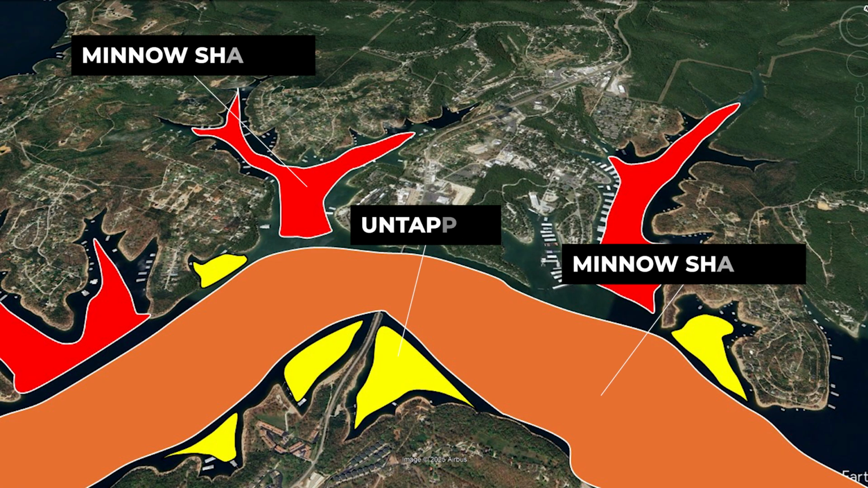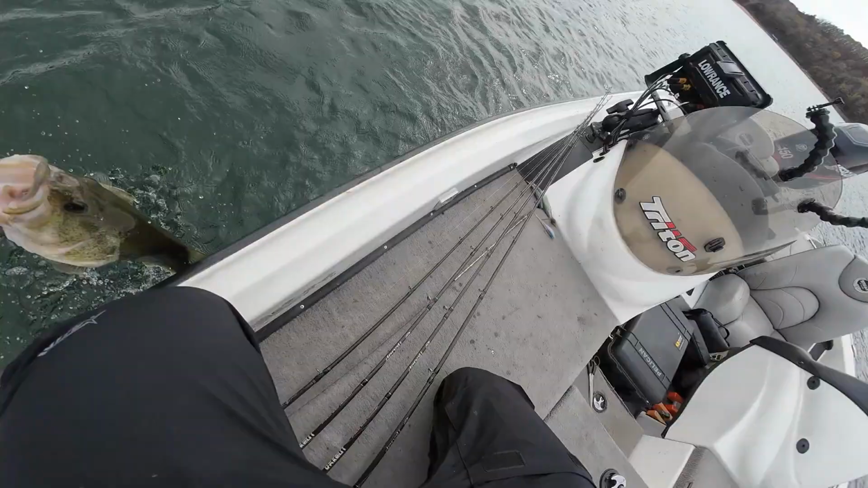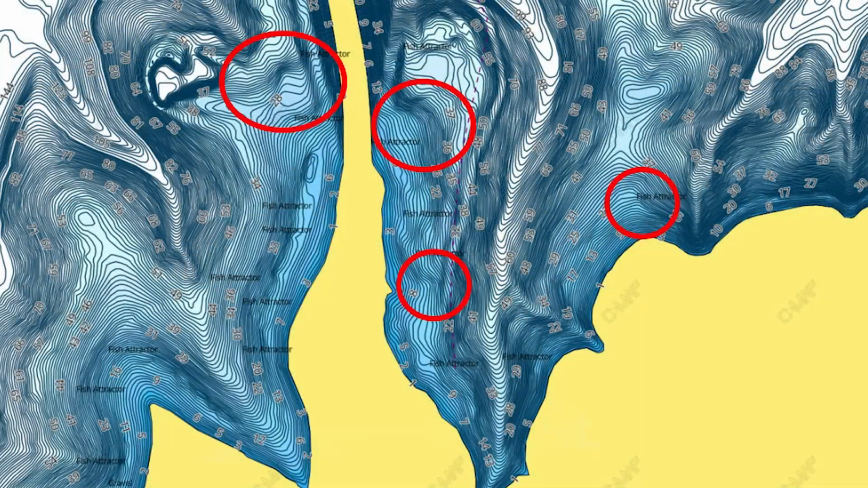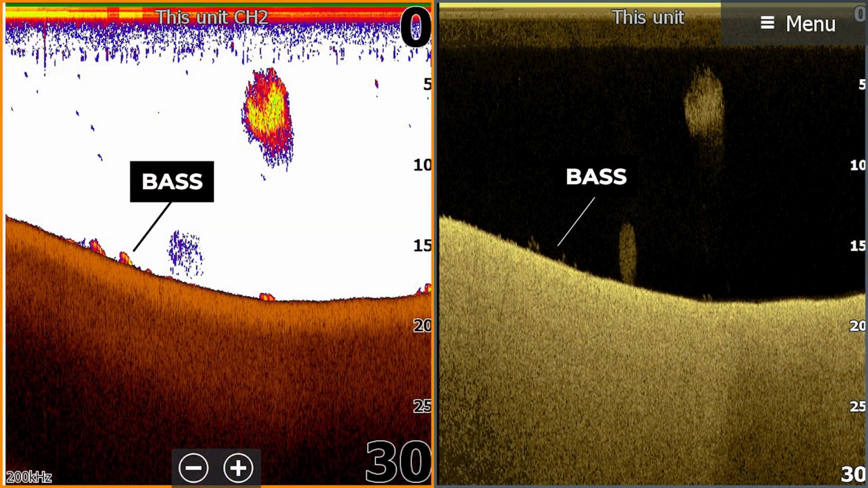These aren't the only fish that are catchable offshore though, and there are still some fish that are being untapped by forward-facing sonar users that I've been targeting to have a lot of success on the lake using traditional 2D sonar, downscan, and side scan views. In this video, I want to explain these unique areas, why they hold a lot of fish, and how you can use them to put a bunch of fish in the boat yourself this winter.